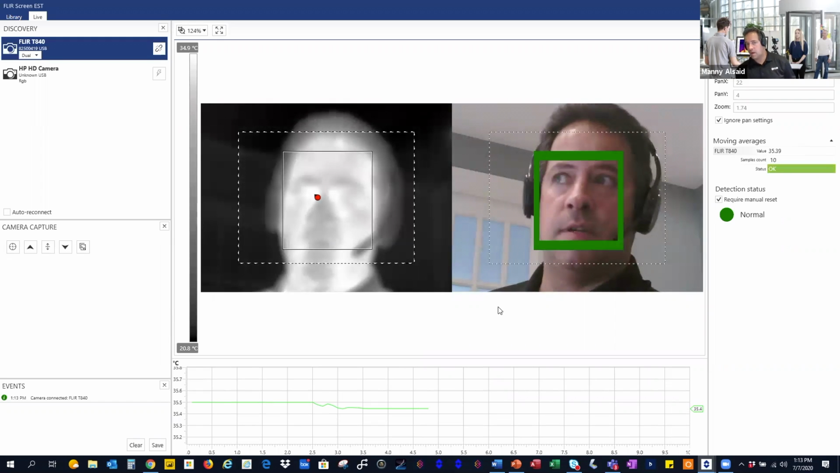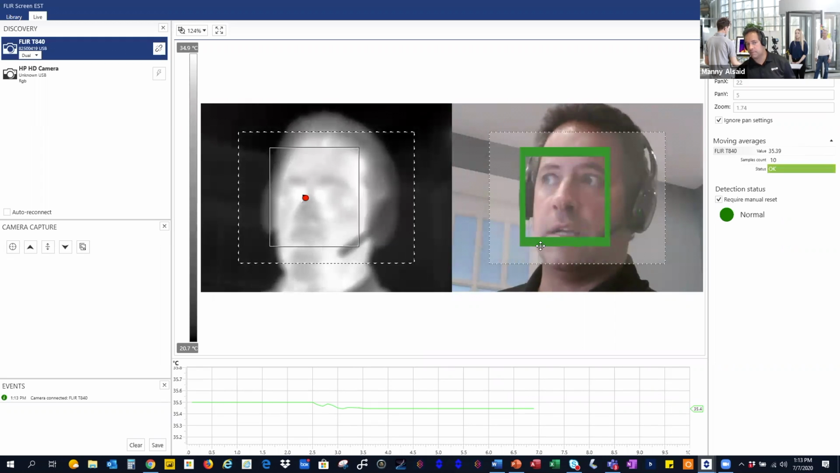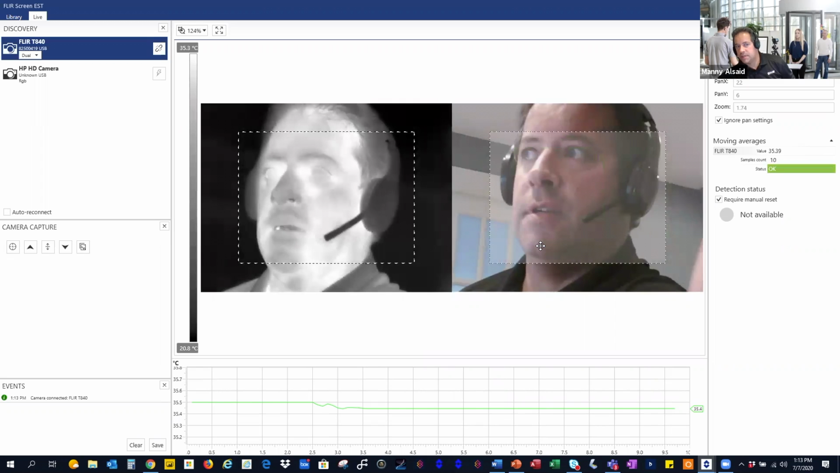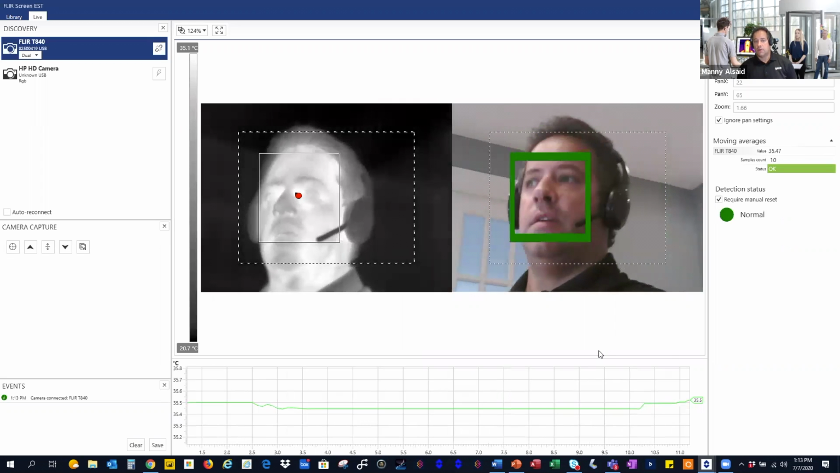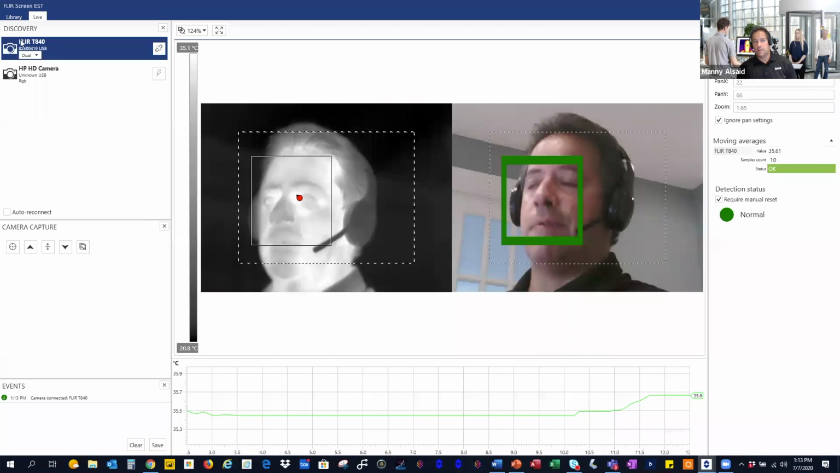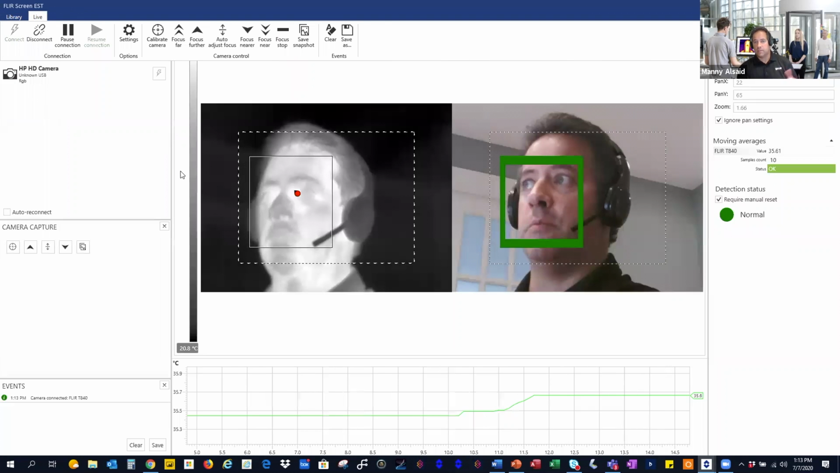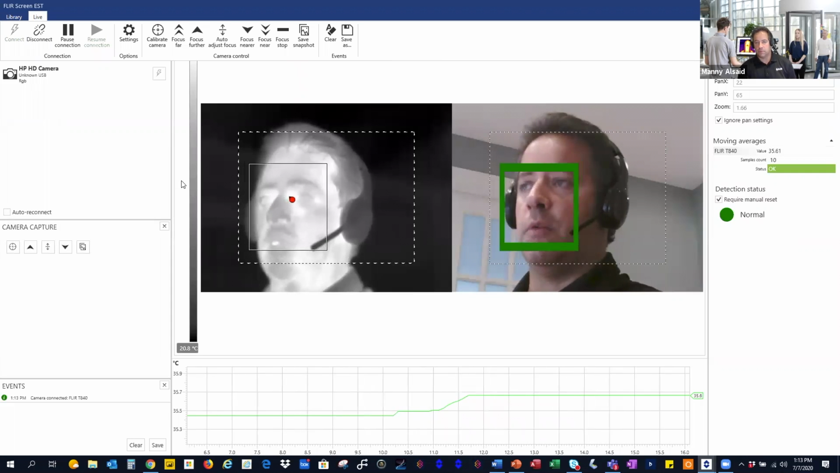So this screen is the operator screen where the person can configure it to capture images. Excuse me, the focus is a little out of focus, but I'll adjust that. And then they can register, log this data, capture temperature, as you see here in the library. So this would be the screen, the person controlling it from remotely. As long as you find the camera with a network, it'll be able to connect to it.